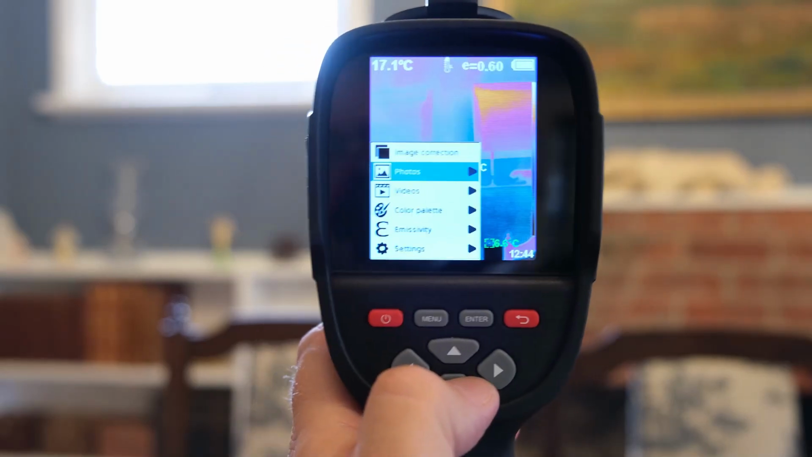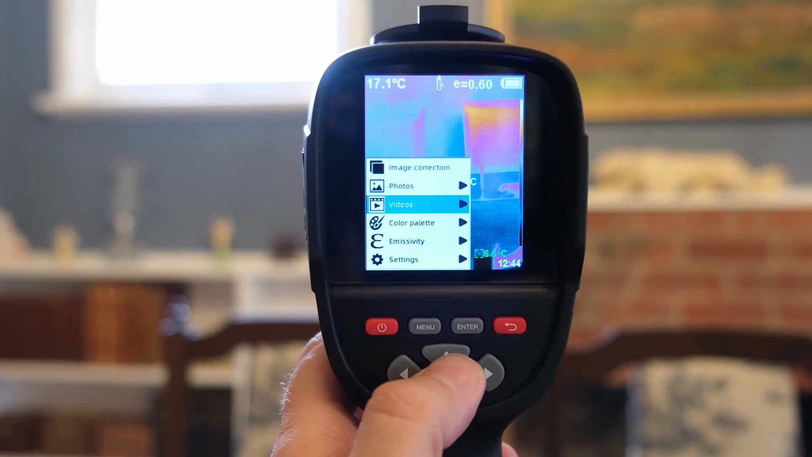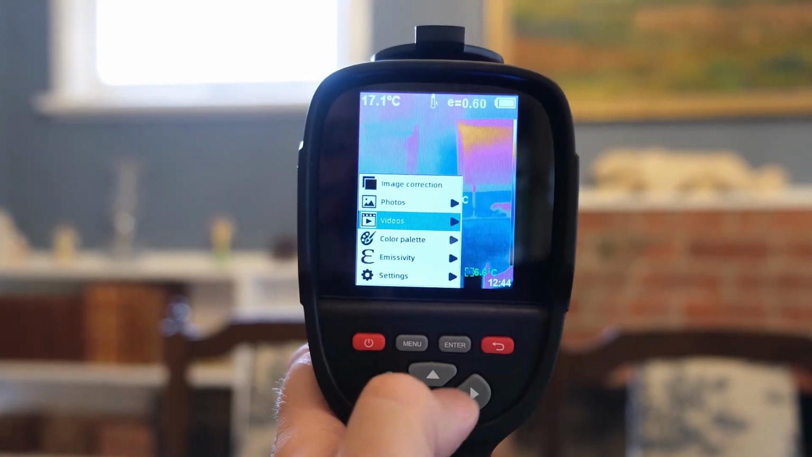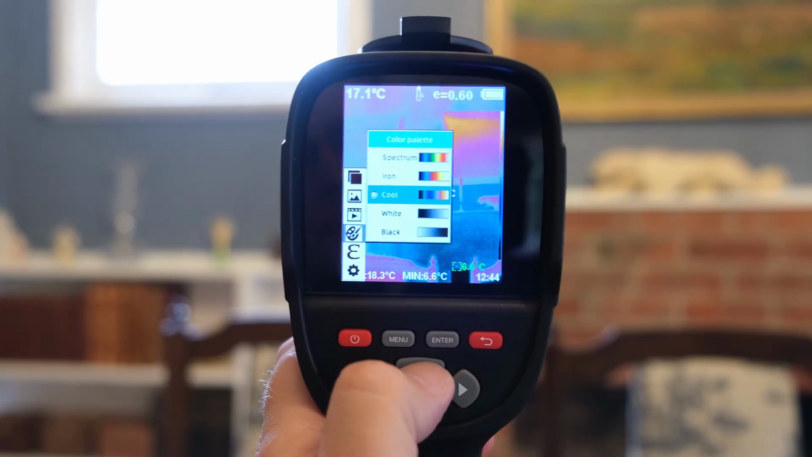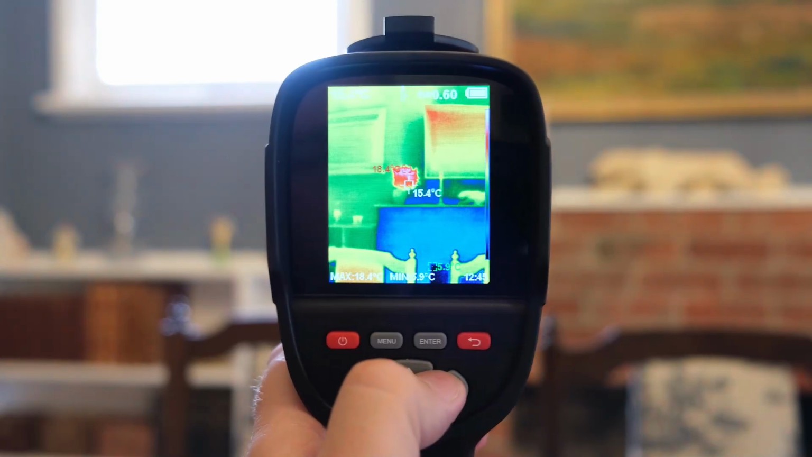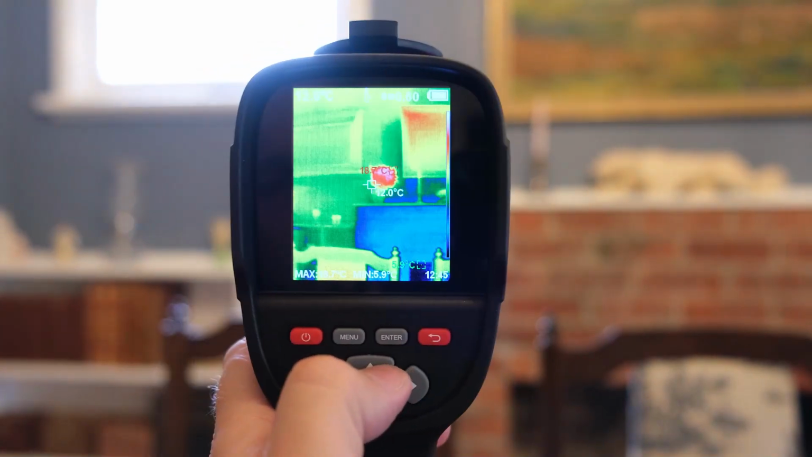then we have the photos. We can look at the photos we've already taken. We can also do videos, of course. So you just enter these and you can check or you can delete. So you can see them on the screen. Then we can change the color palette. So whatever you prefer, we can choose, for example, spectrum, and then that changes it. If I go out here, you can see that now changes that to look different. So whatever you think works for you.